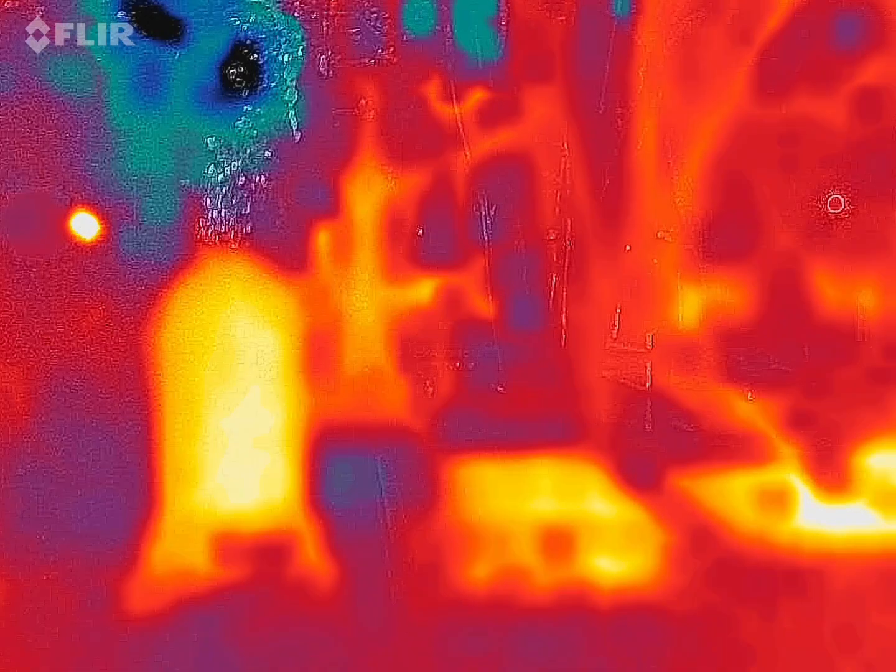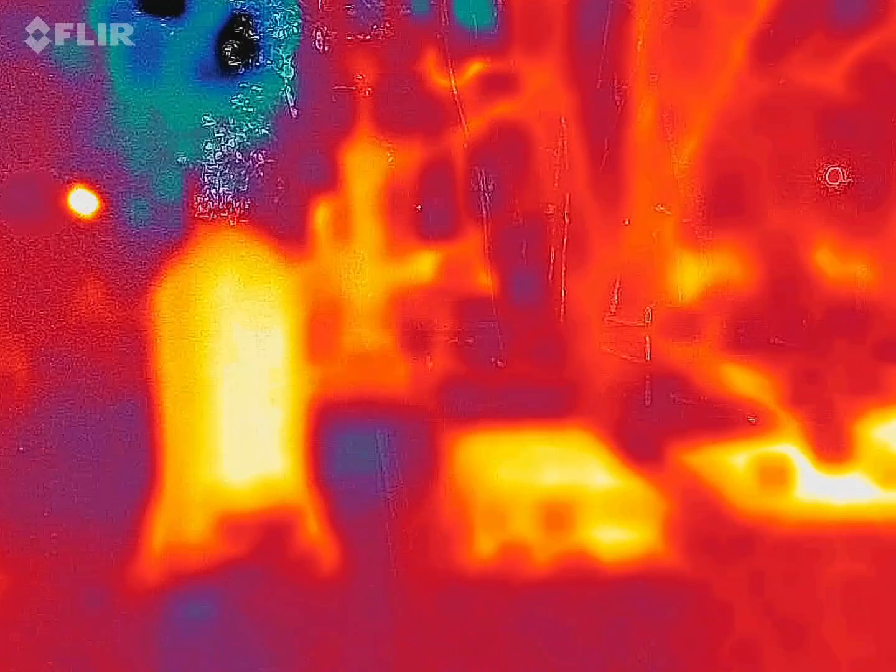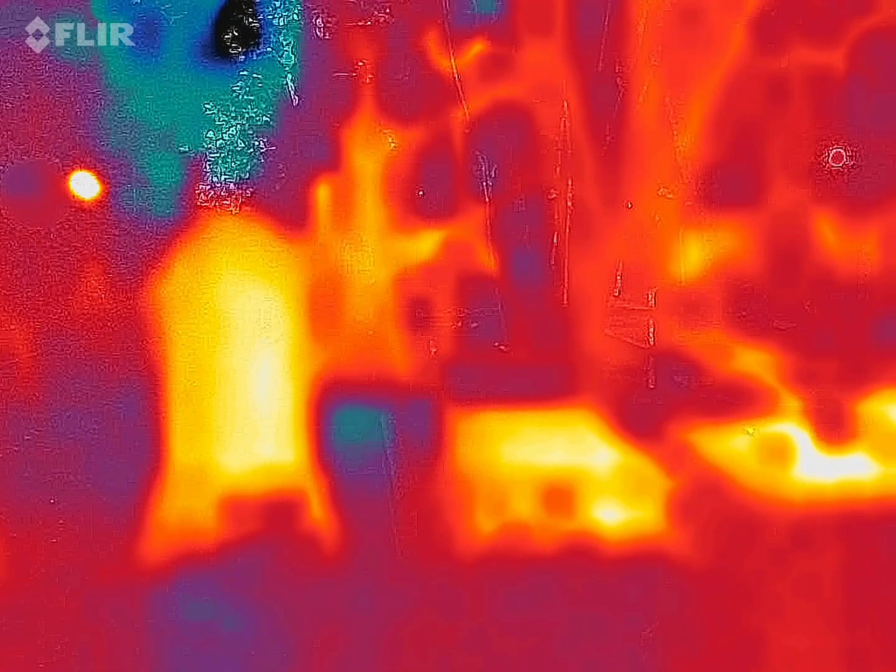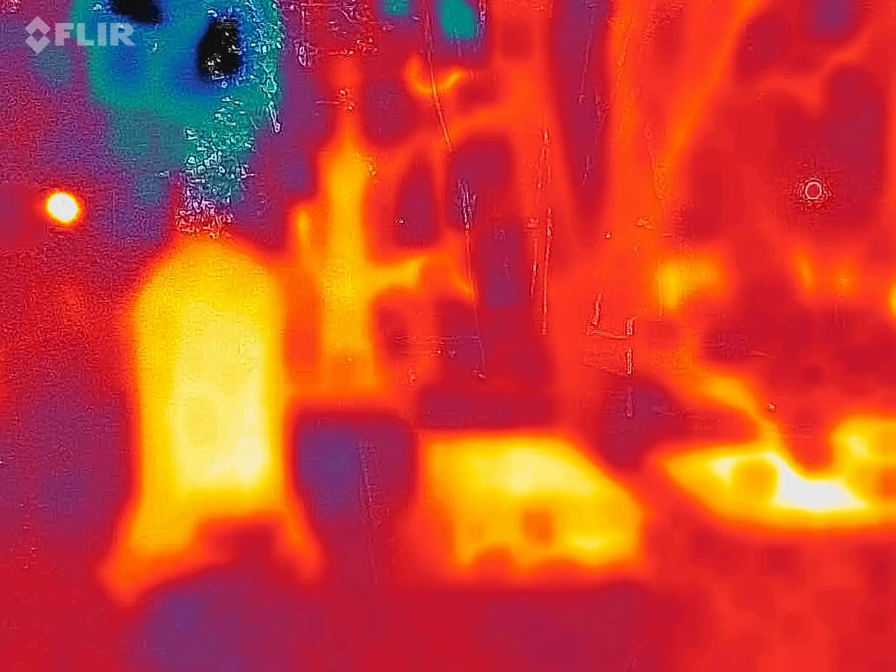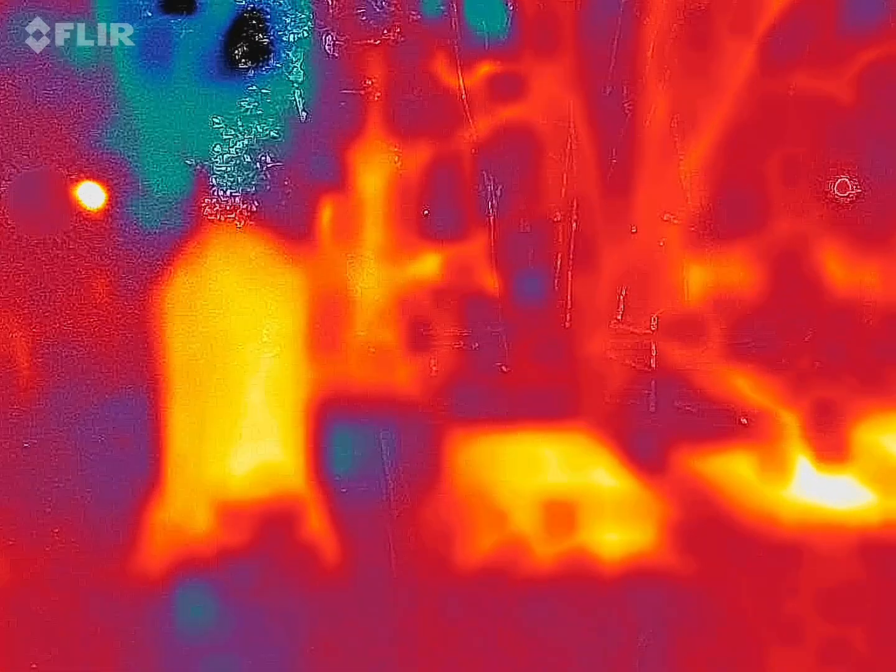It's like those little white dashes. What's that? It's trying to pick up on the outline of the tree to help us identify that that's an object, because this thing only sees in 2D. So whenever there's a difference in temperature here, it's going to take that as two different objects. There's probably another white line within this yellow. We just can't see it. Gotcha.